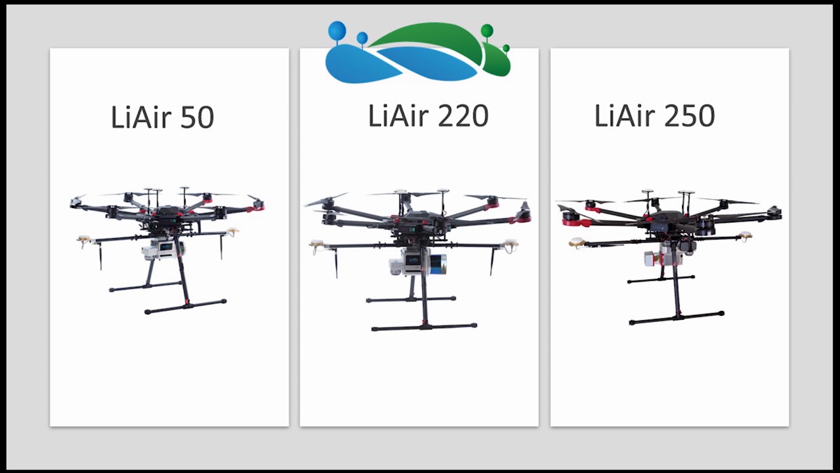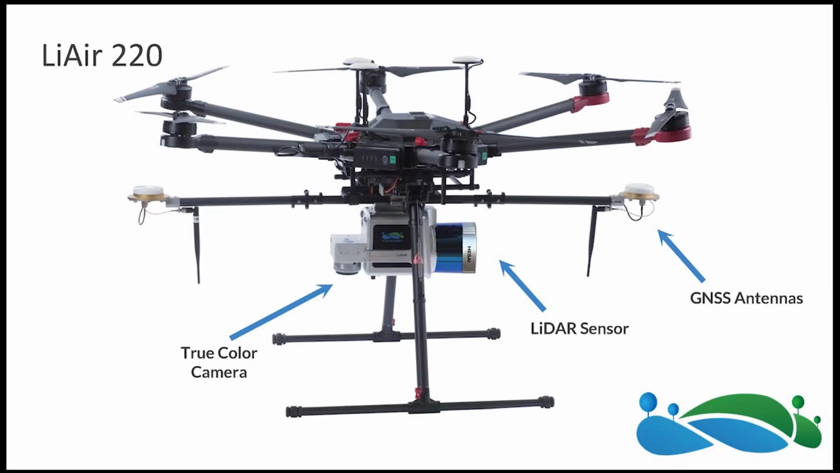This sensor is going to have a longer ranging capacity than the LiAir 50. All the models you're going to see here have the ability to be mounted to the M600 Pro. And then lastly, on the far right, we see our LiAir 250. This reaches the Riegl miniVUX-1 sensor.